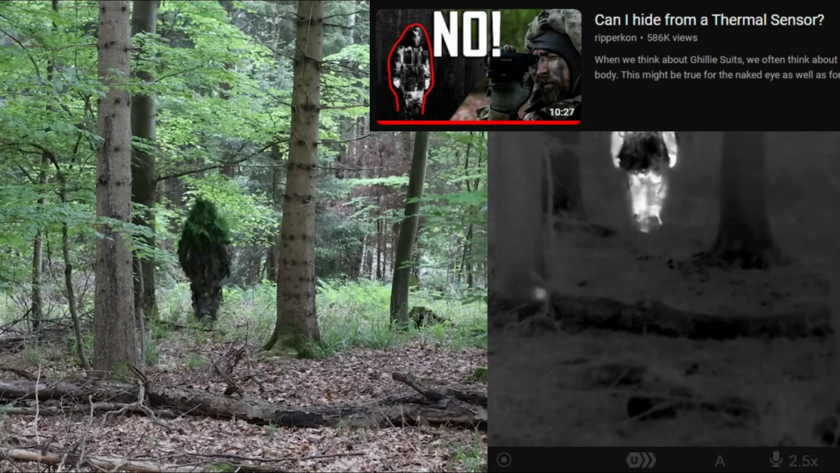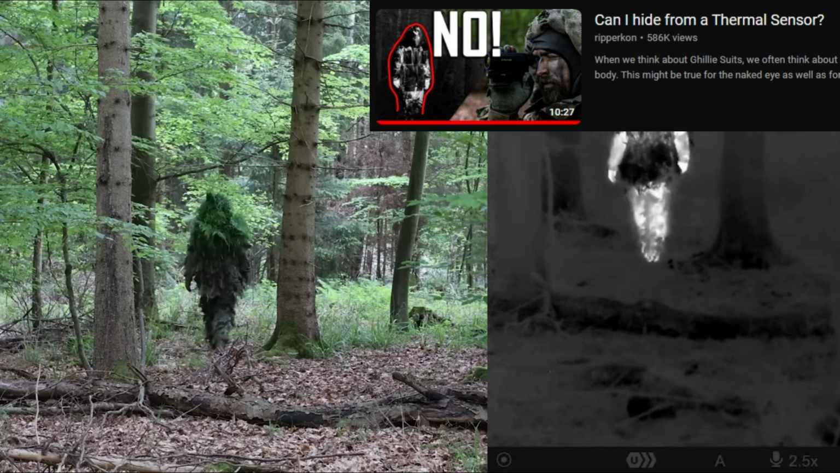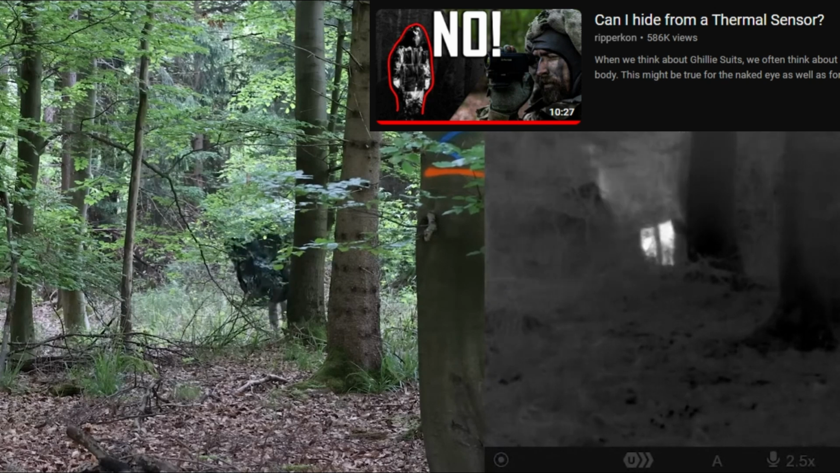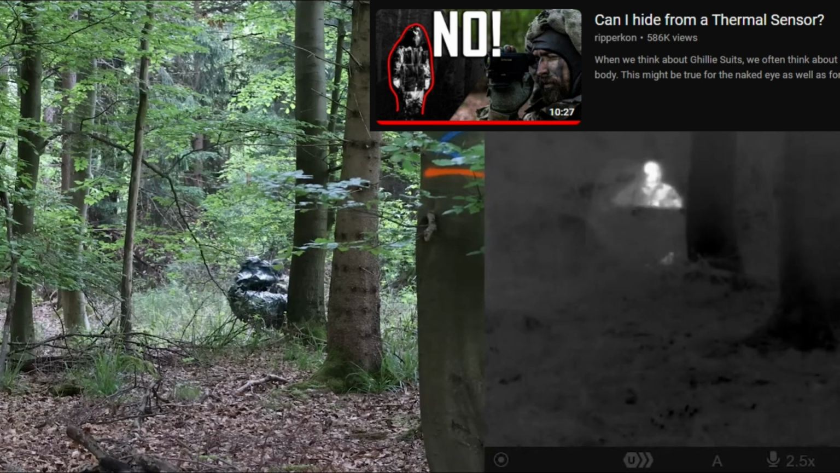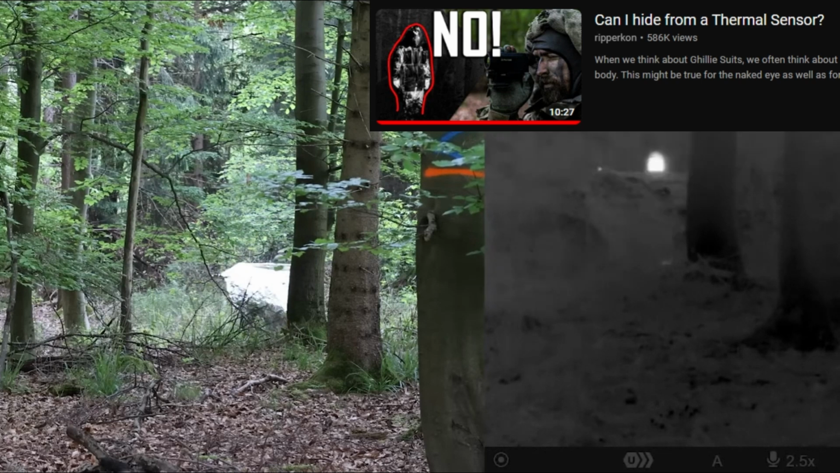But now let's try the quick tip with the emergency blanket, and let's see how it looks in thermal. Both sides of the emergency blanket can reflect the signature of the environment, so even the bright shining side can give camouflage in the thermal spectrum. So when you are in the forest, it can work quite well.